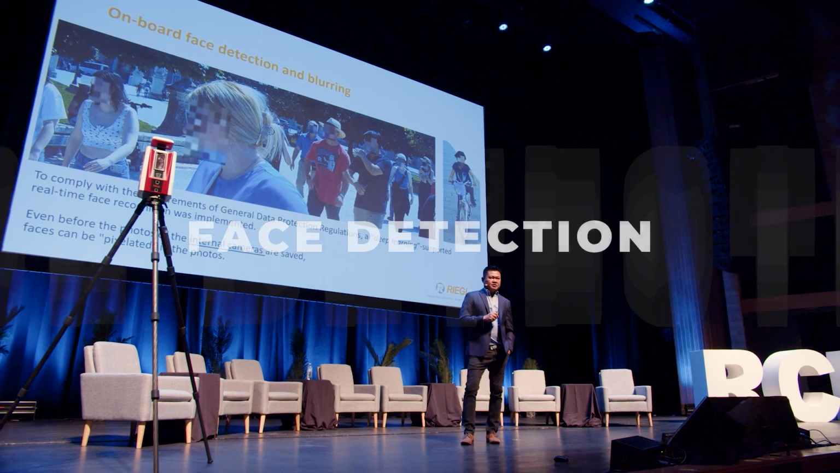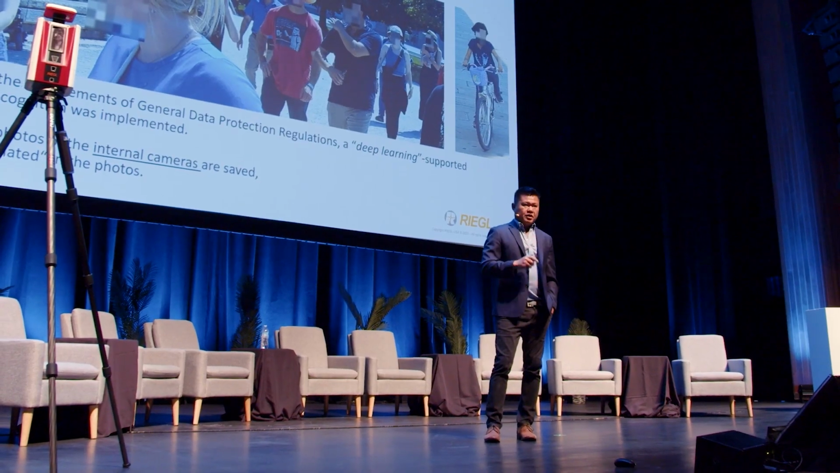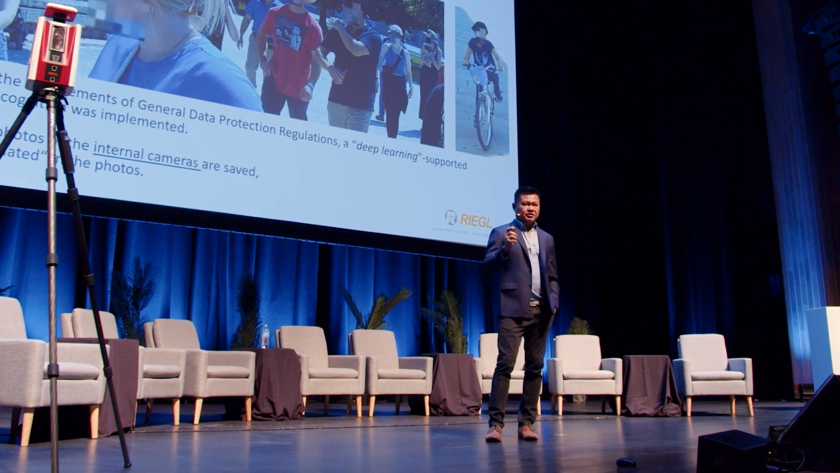Onboard face detection: all the images of human faces are completely blurred out, and this option can be turned on or off at the customer's discretion.